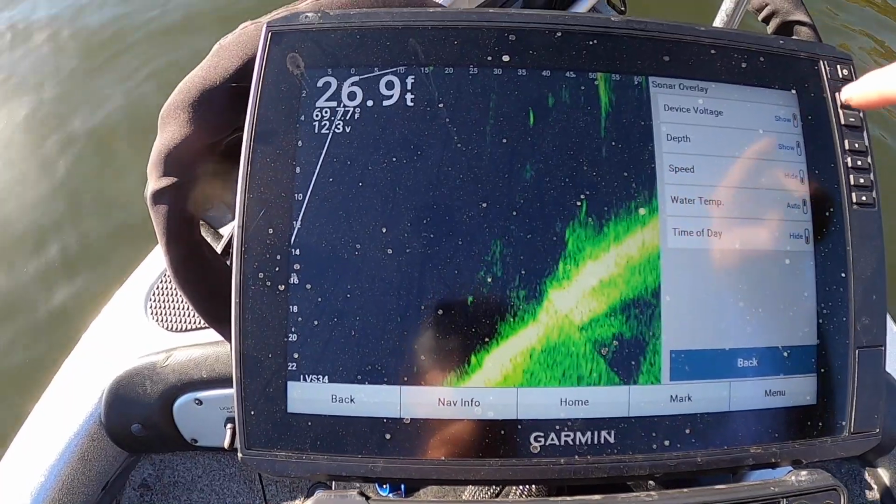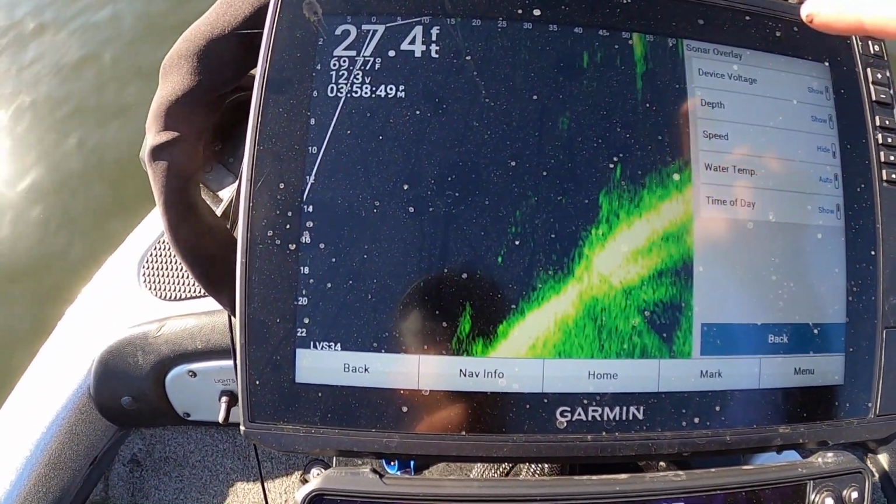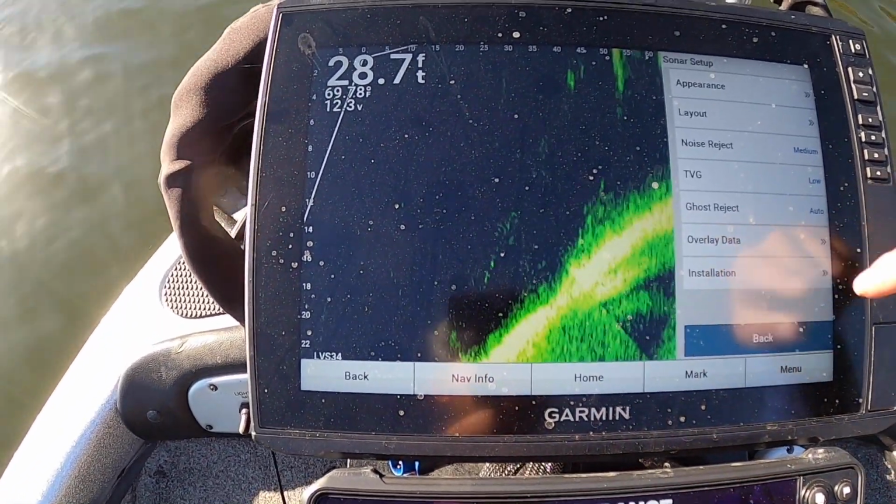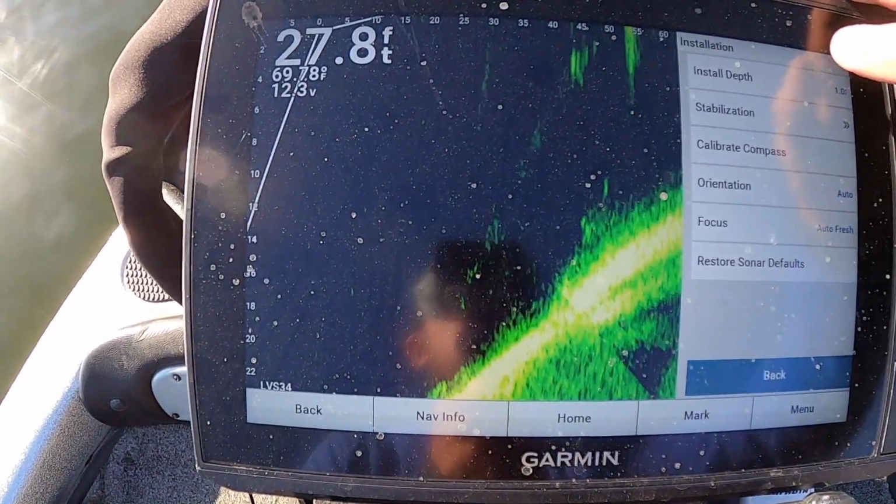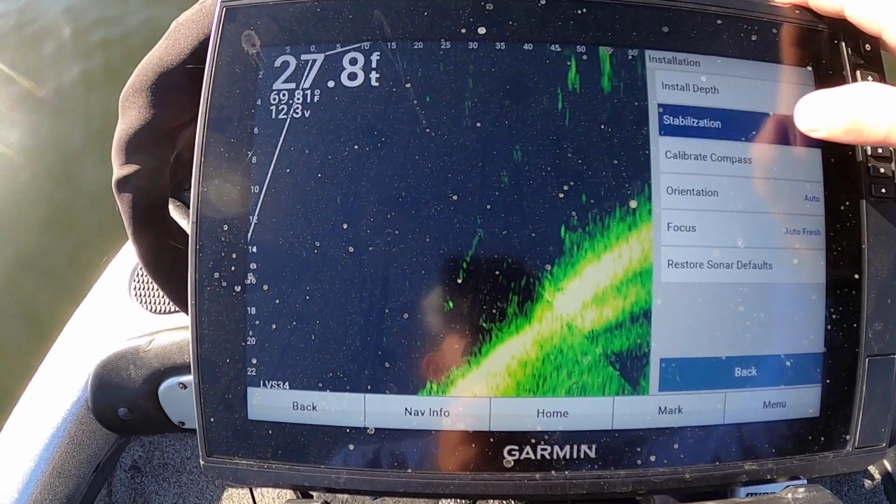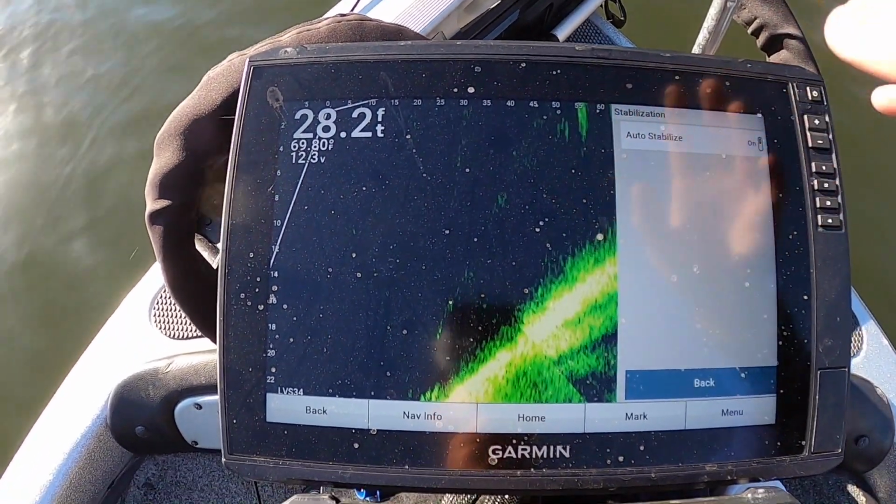I like to have my depth and the voltage and the water temperature. You can have the time of day on here as well if you want to see that, just so you know what's going on, but I have that on my other unit, so no need for that for me. And then our installation, this is kind of the final tab here. So you have the depth of your transducer, and then you have your stabilization, which you want that on. That keeps everything from basically kind of rocking.